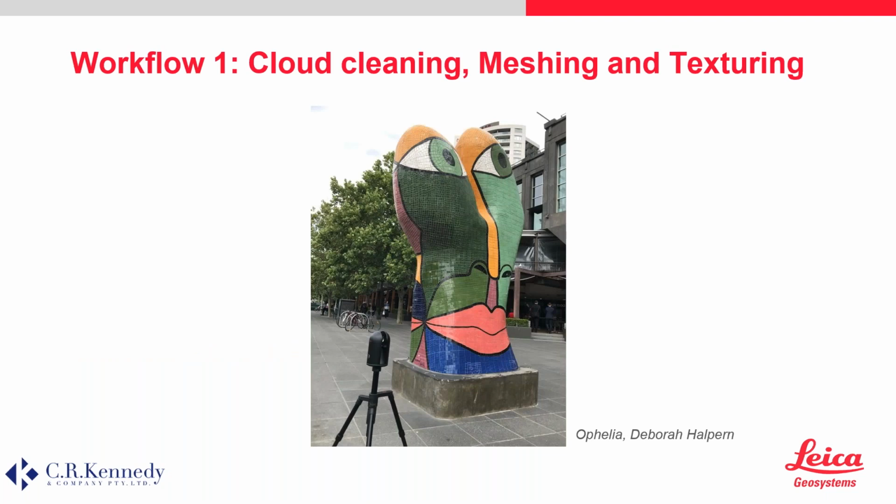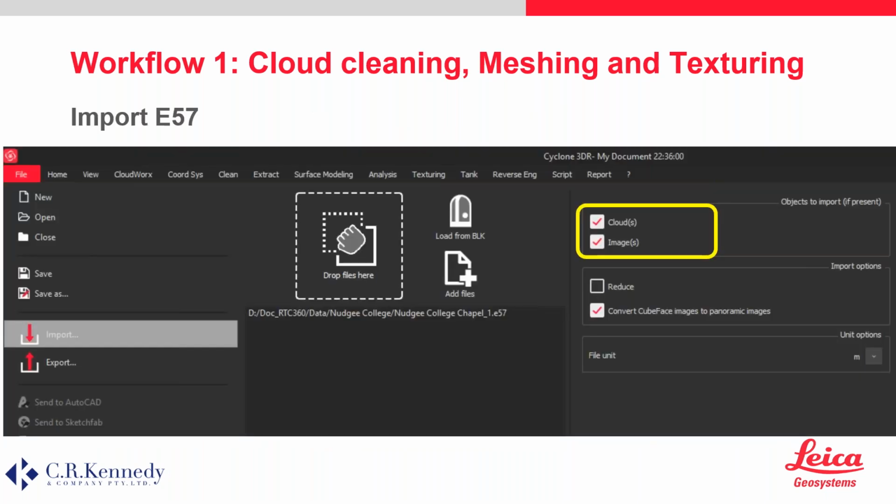Our first workflow will be to bring a cloud in, clean the cloud, create a mesh of it and do a texture. And so this is what Greg has been scanning down in Melbourne. It's a piece of art, a sculpture on a wall. So he's been scanning that with the BLK, as you can see in this little picture. And we're going to look at this file.